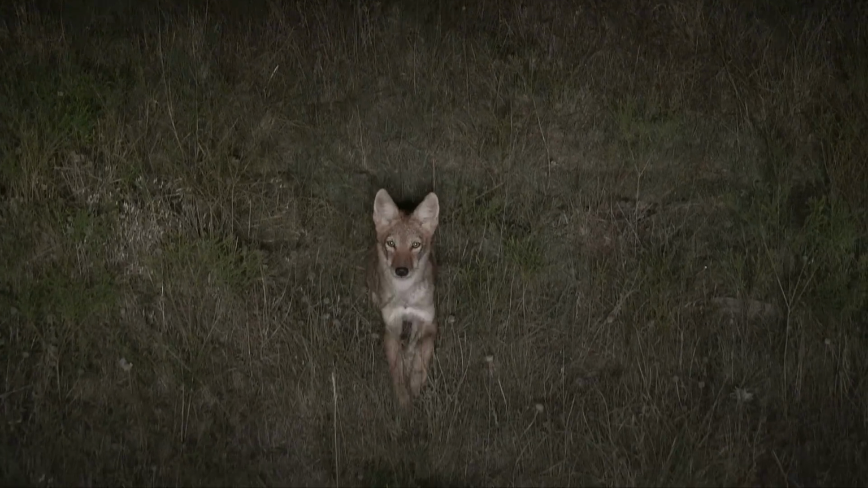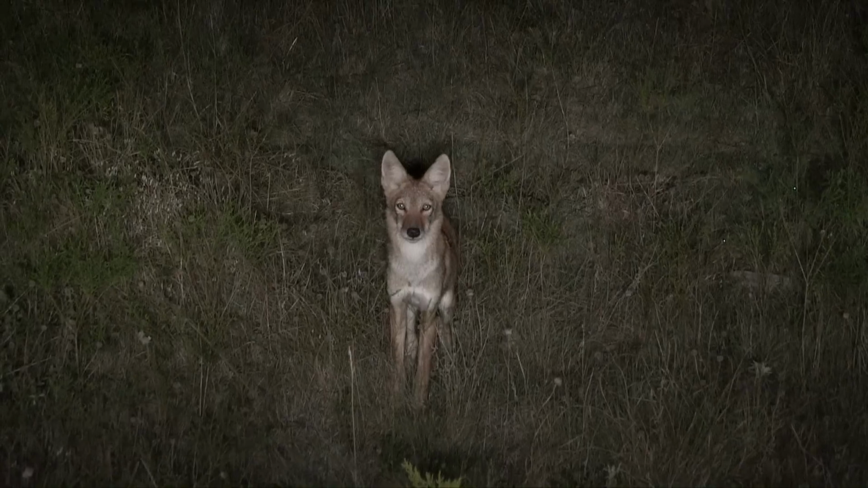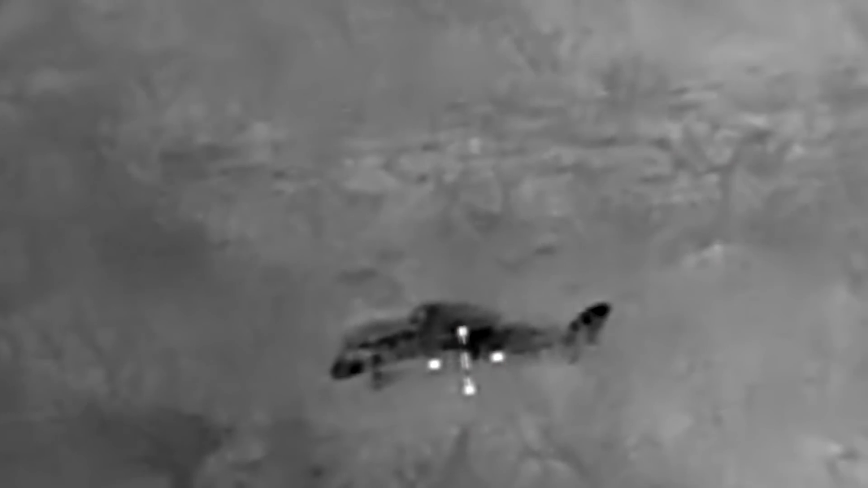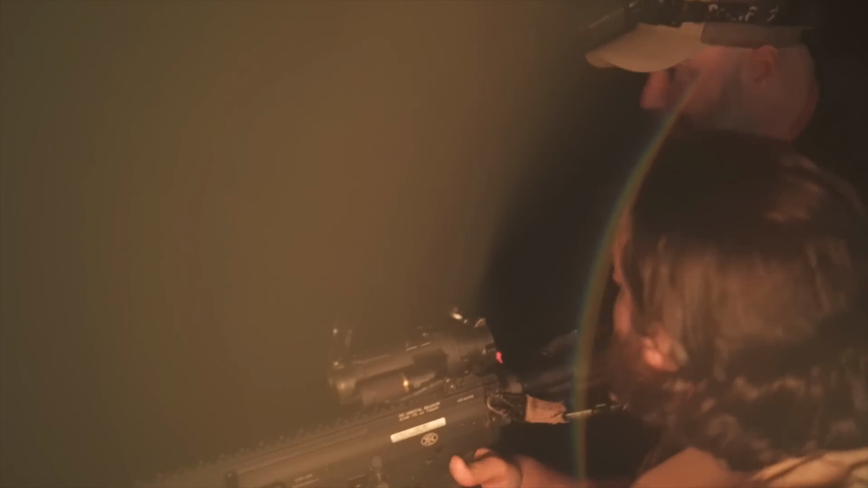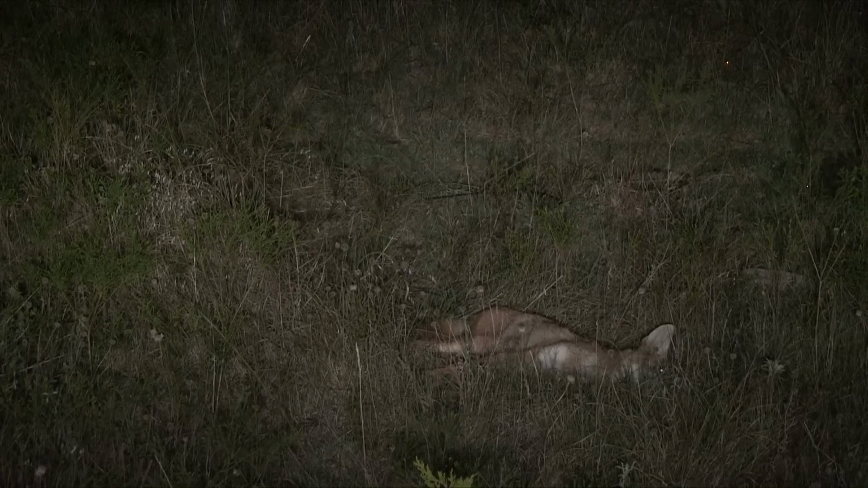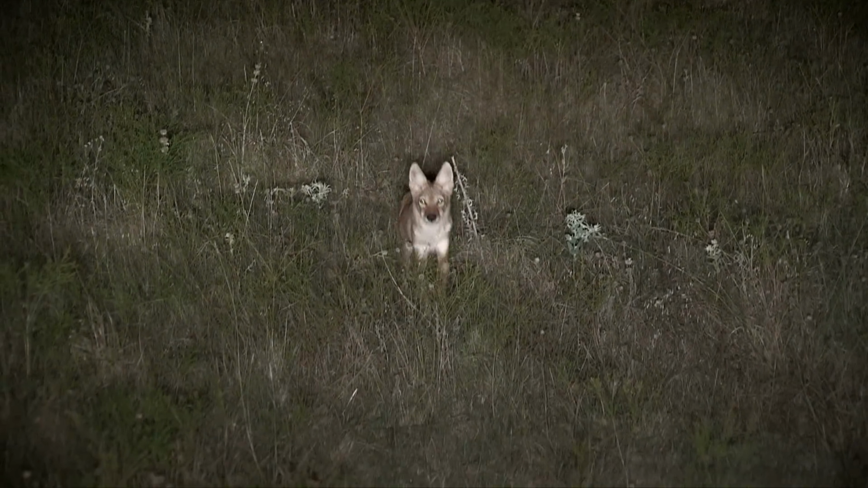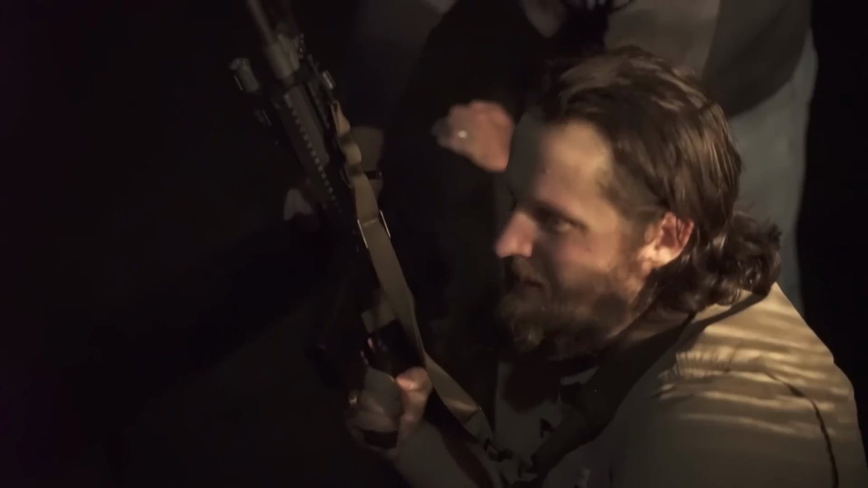Hey, hey, hey! Good shot. You just hammered him. Oh, outstanding. That was close. What do you think? That's gotta be 10, maybe? 10, 12 yards at the most. Yeah. He almost didn't stop, gosh. He almost got in the truck with us. That last sound, he just came flying in. Unfortunately for him, that's one lesson he'll never have to learn ever again.